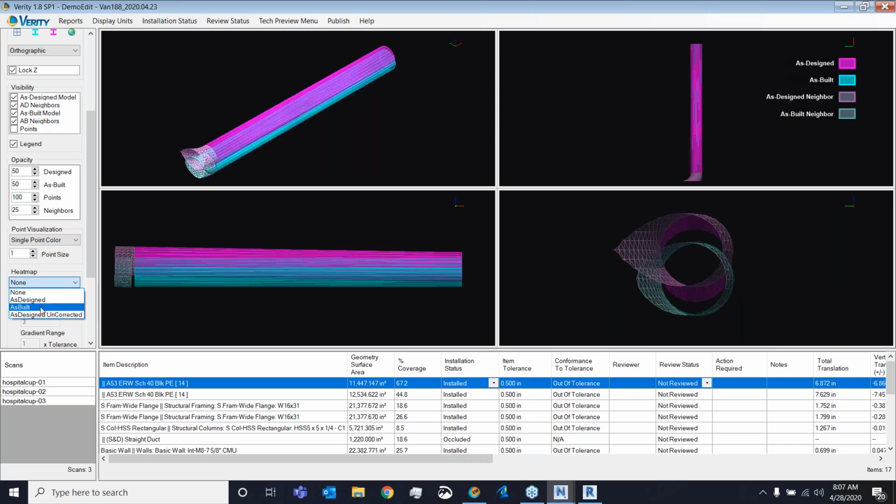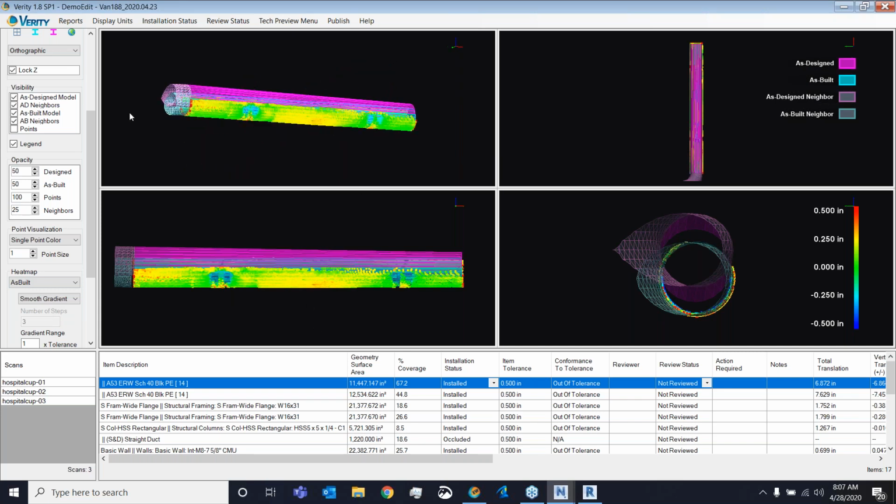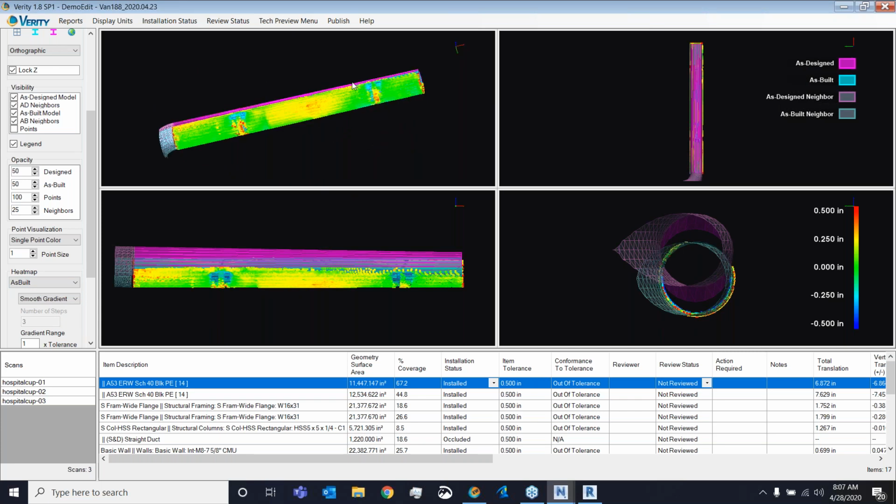So there are 3 different heat maps inside of Verity. And the main one I want to show for today is going to be the as-built heat map. The as-built heat map, again, shows how the point cloud data is fitting that as-built copy of the geometry, where green is good, yellow and red are points that are too far away, and blue is going to be points that are too close. This heat map is also completely customizable using this drop-down menu down here on the bottom left.